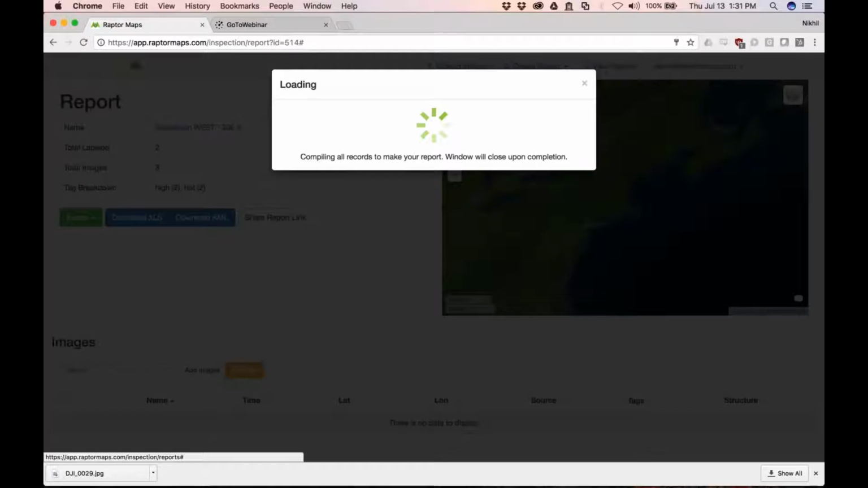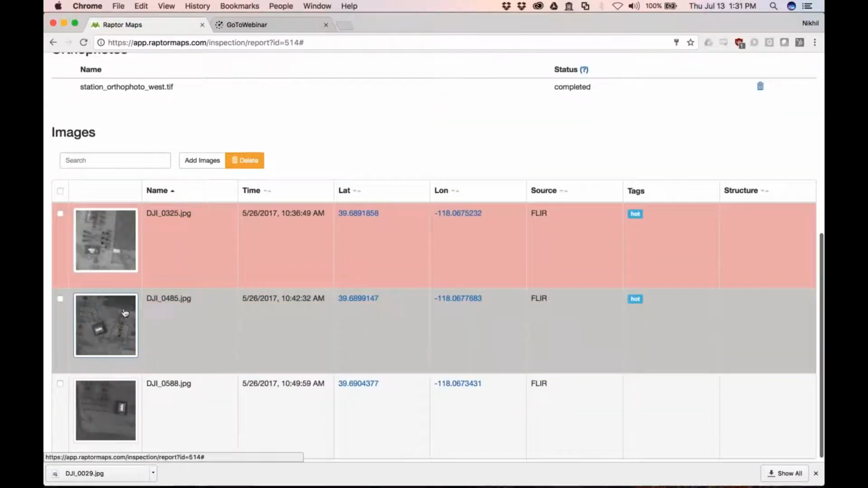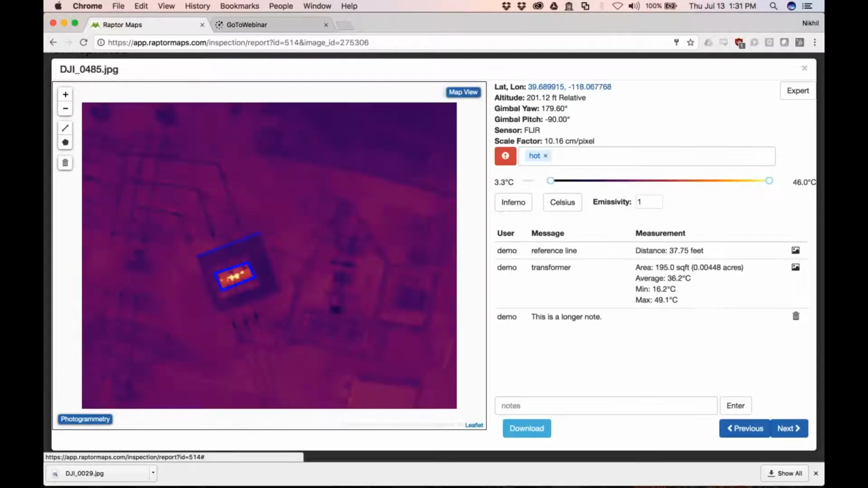So I also had a blog post the other day about single image photogrammetry that I think is a pretty powerful tool, especially when you're doing kind of top-down nadir imagery. So I think this is really good for things like flat roof inspections. Anytime you're orthogonal to the scene and you have any sort of reference measurement or a really good idea of the distance, you can do things like this.